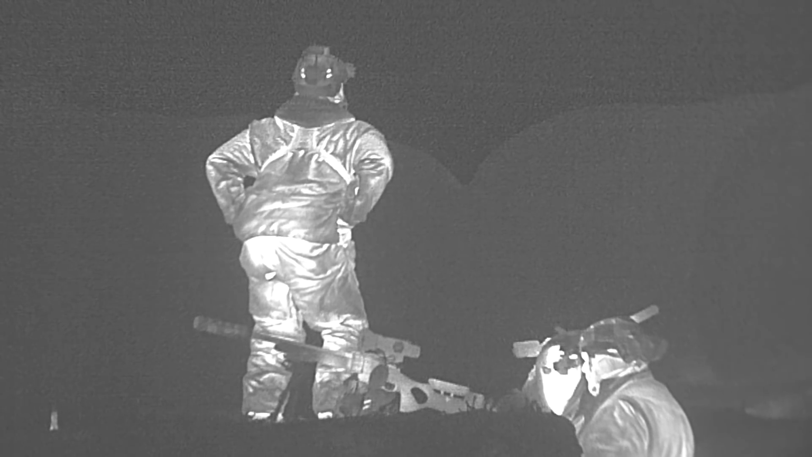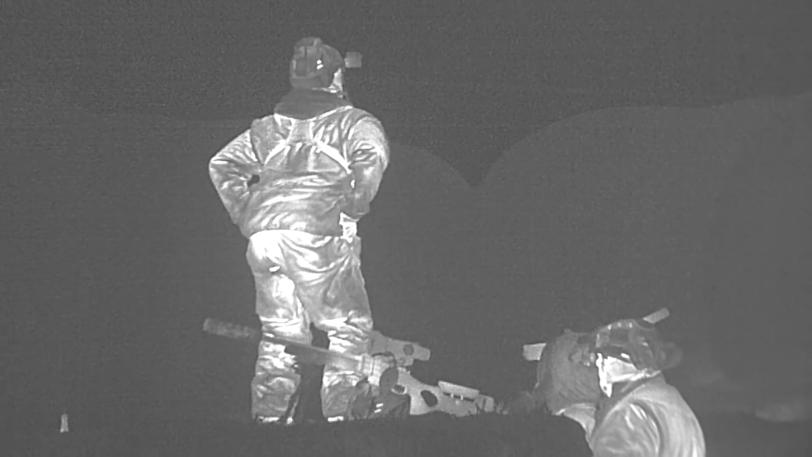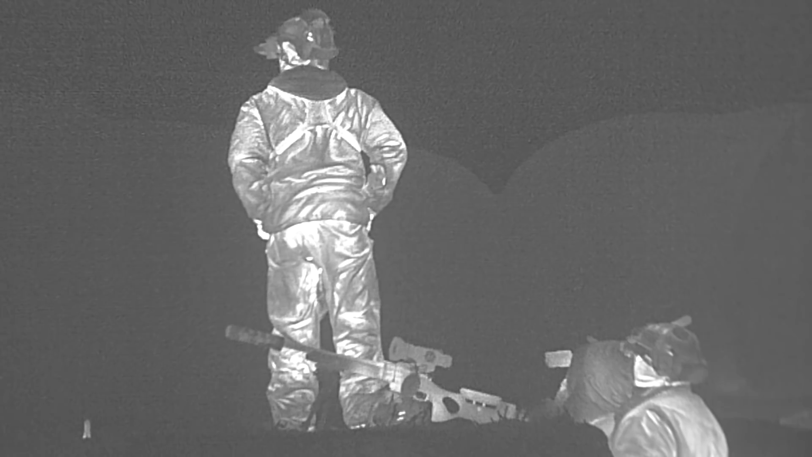Once there, they'll always have a single lead guy peek up over the stack just to assess where each coyote is at the time and how many there are before everyone comes up to get in position. This minimizes the risk of having coyotes pick up on any head movement, because from their vantage point, it's much harder to see one head peeking over the bales than 4 moving around all at once.